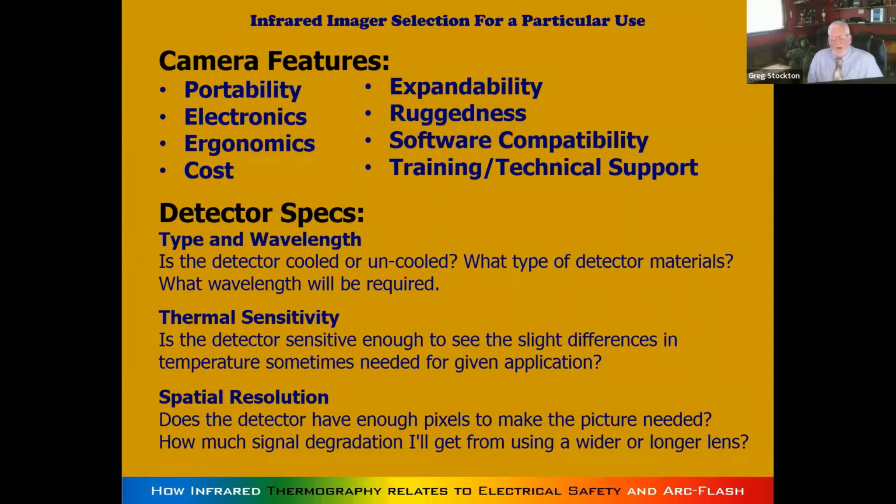There are some technical specs that you need to face. As far as the detector itself: the type of detector, wavelength, the sensitivity, but these days almost all the cameras have good enough sensitivity, and the spatial resolution. Spatial resolution is what you're basically buying.